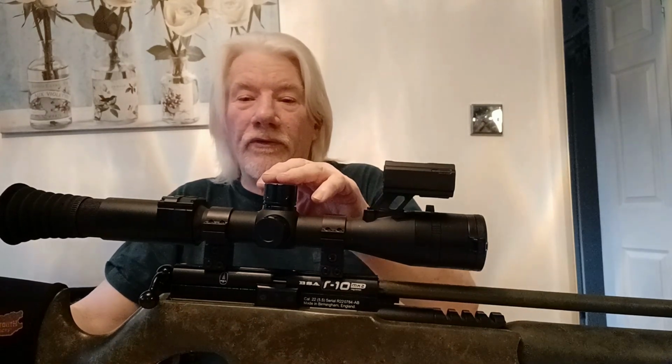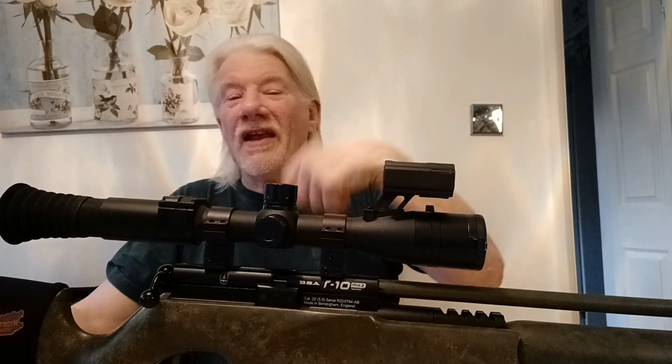So essentially about an hour and a half of continuous use, and the battery was on its last legs, I have to say. So if you are using it for extended periods, just take another battery, pop it in there, takes seconds. Fantastic unit. I'm really pleased I made the purchase, and I'll be using it a lot more in the future.